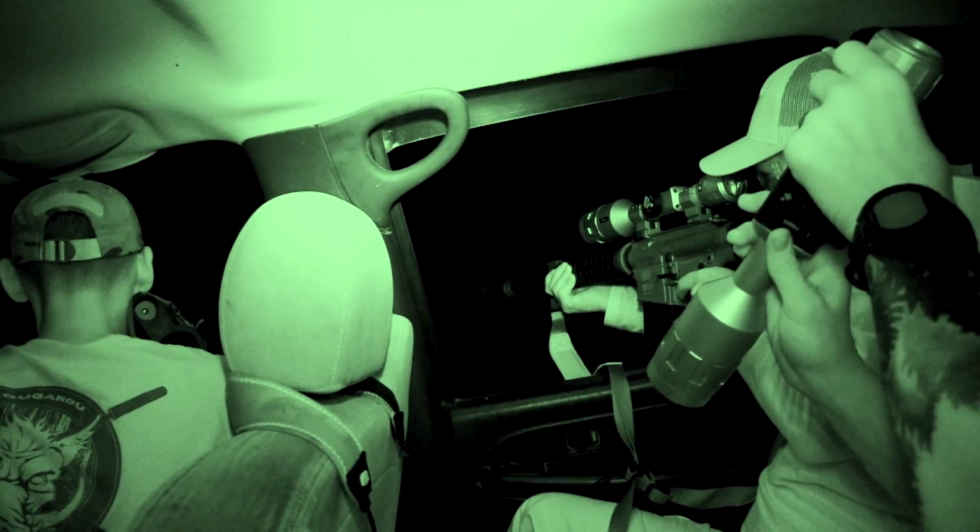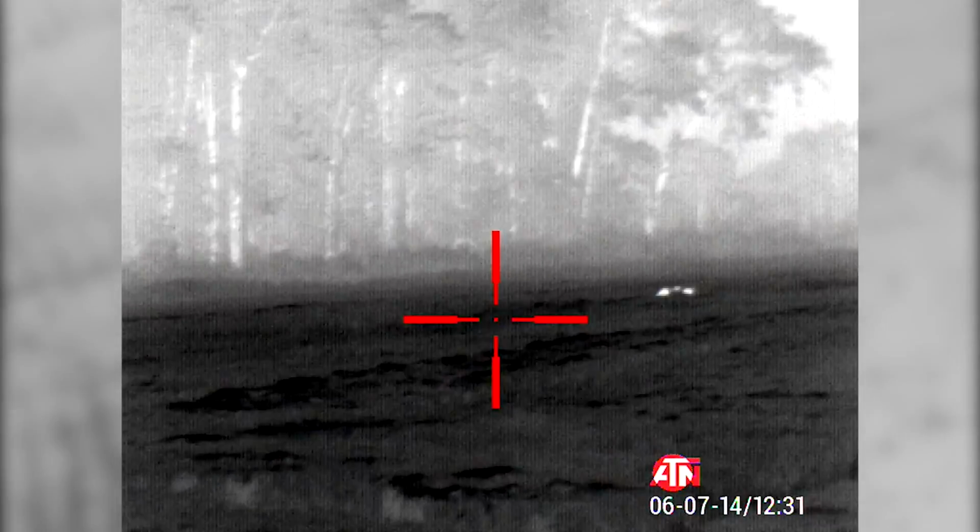So the way we hunt is basically we'll cruise around the properties. Some of these farms, one farm in particular, it's 17,000 acres. We just ride around constantly scanning with thermal. We'll pick up heat signatures, then we try to determine if it's a deer or a pig. Once everybody's in agreement that it is a pig, then we'll make a plan and then we'll execute a stalk.